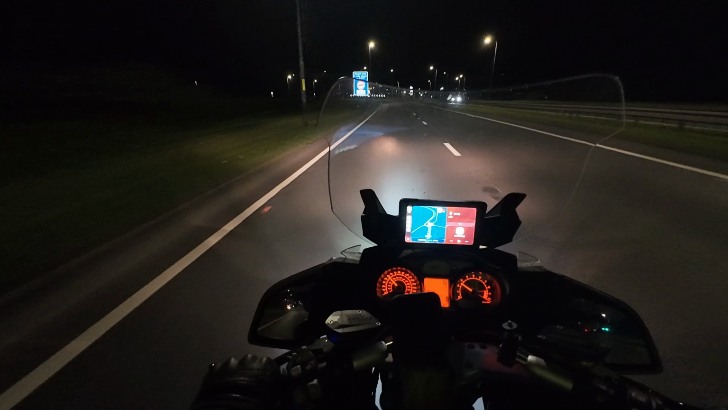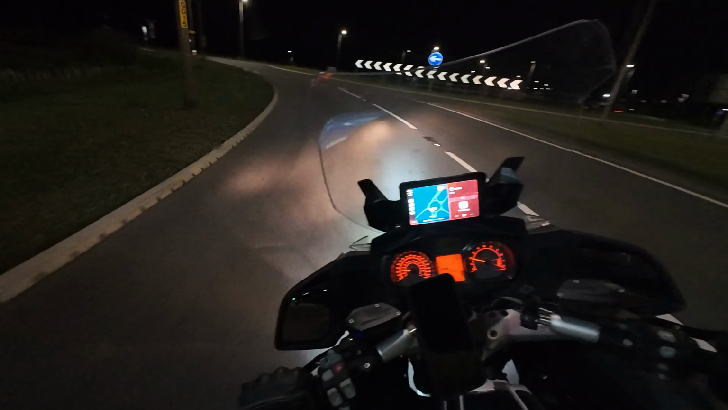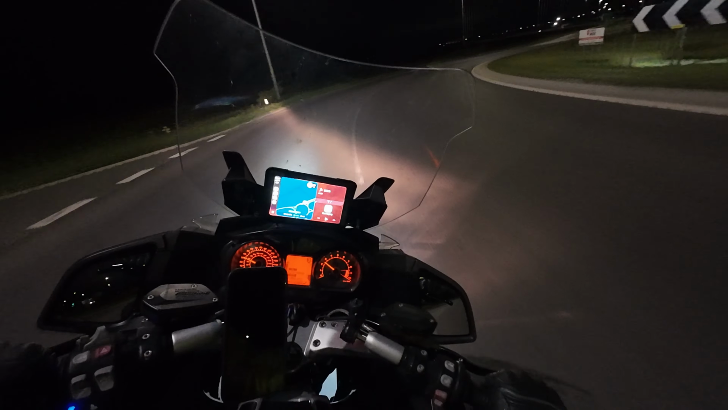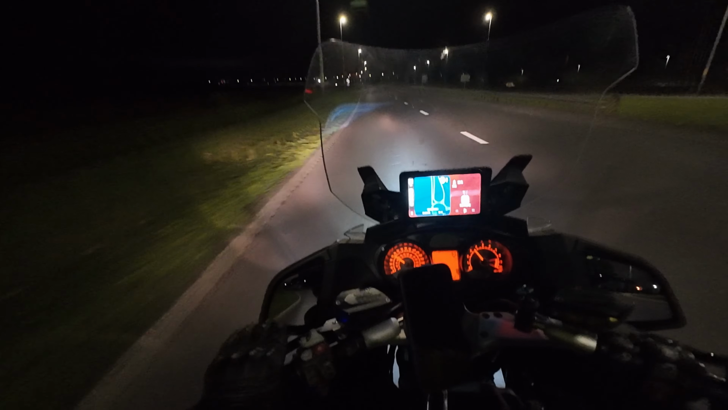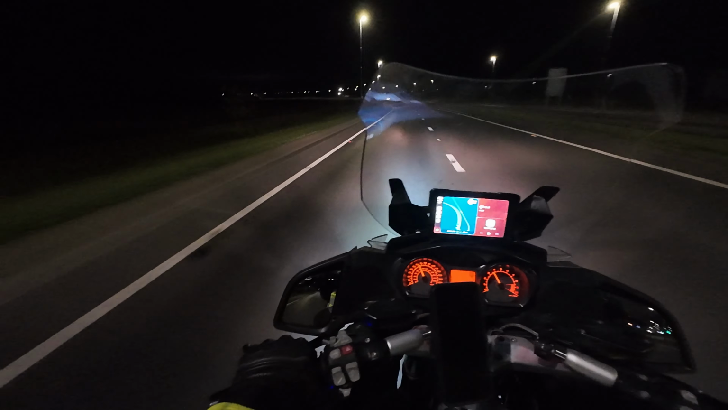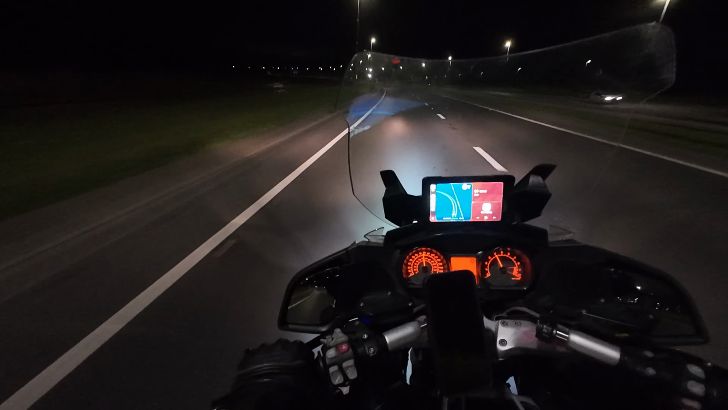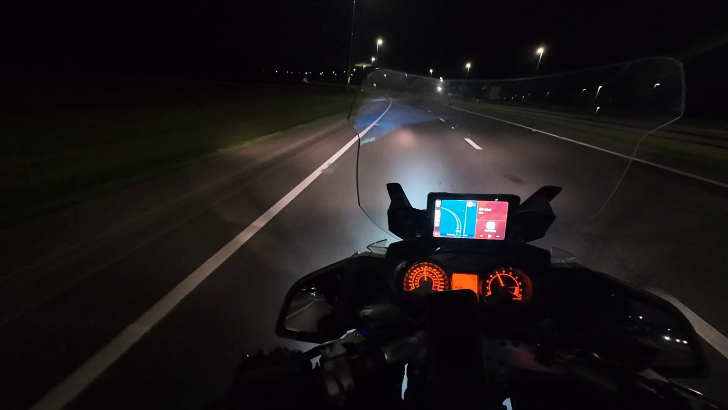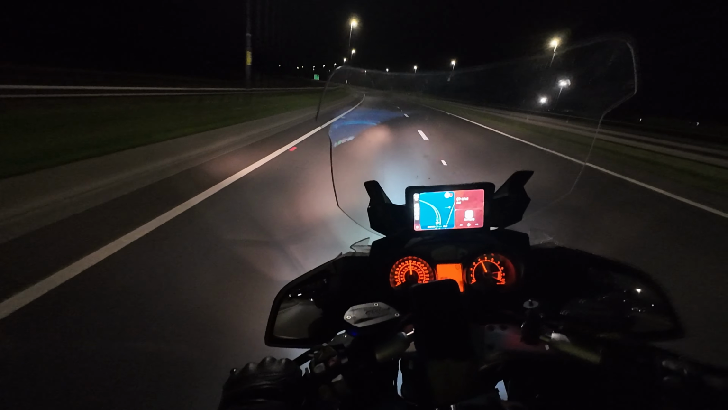In terms of headlights, yeah, they're not great, but I had worse than the RT, so I'm quite happy about the headlights. And I also have the auxiliary lights, which are not much, but it's enough for me. I'm not sure how it's coming on camera.